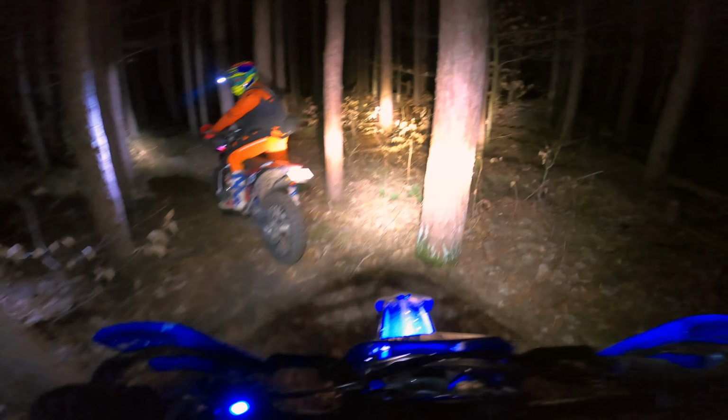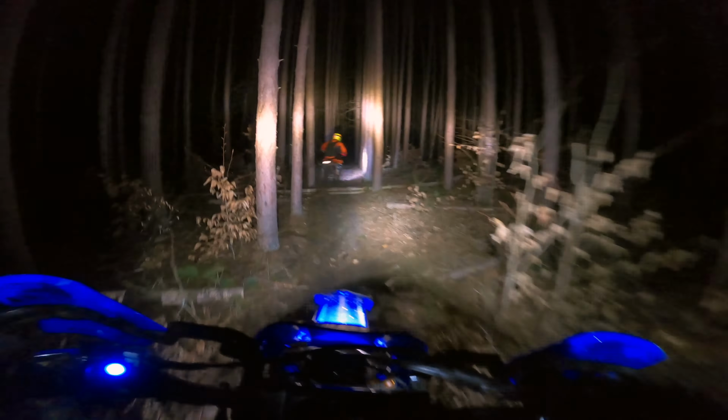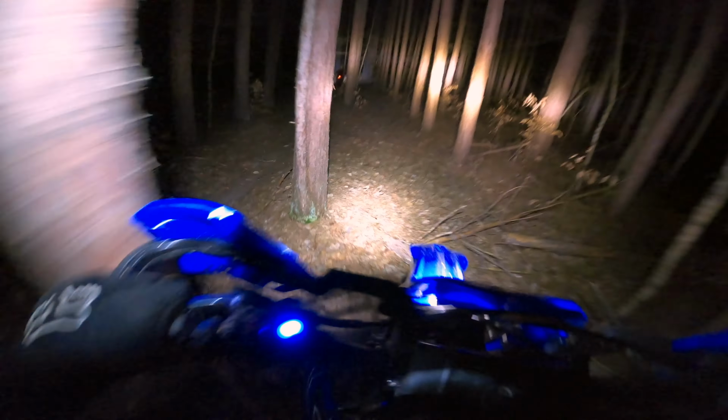So these newer FXs, they share the same stator as the 250F, so you only get 40 watts to play with. So I picked the Sport again because this is only a 26 watt headlight, so that leaves me sitting plenty comfortable. And the light is plenty bright. One thing with the GoPros is they're not the best in low light situations. Most people know that, but this light is actually brighter than what it looks like in the video.